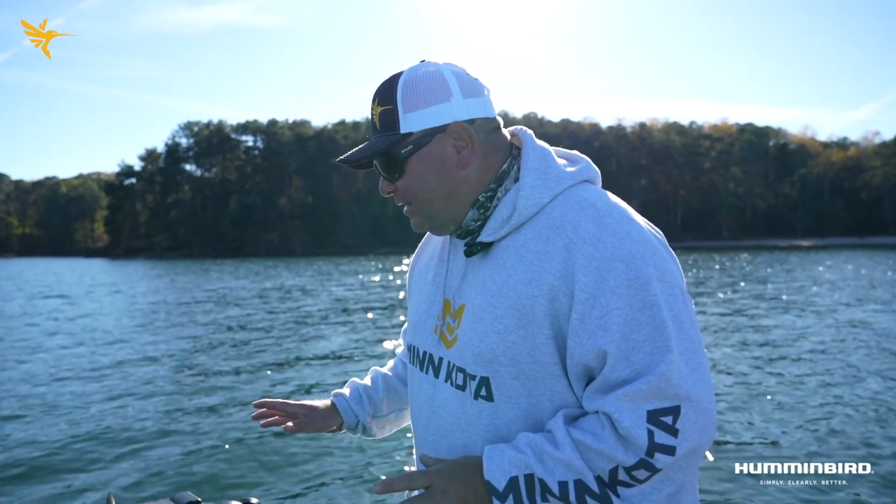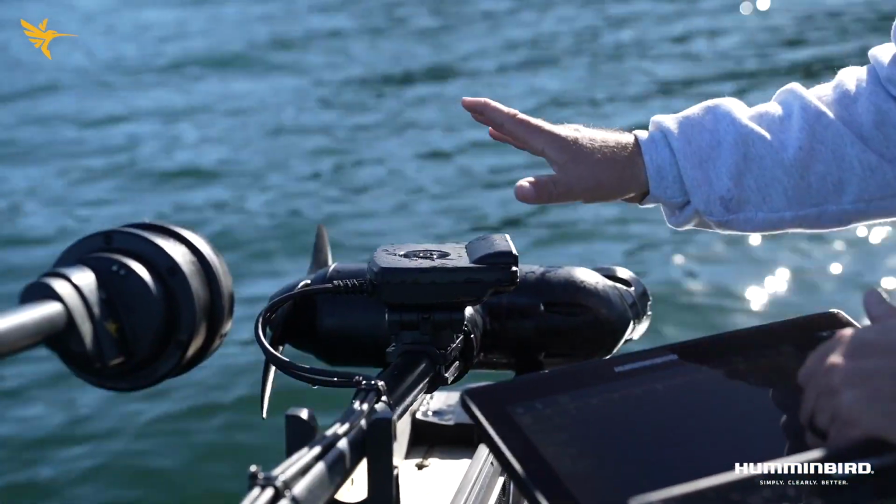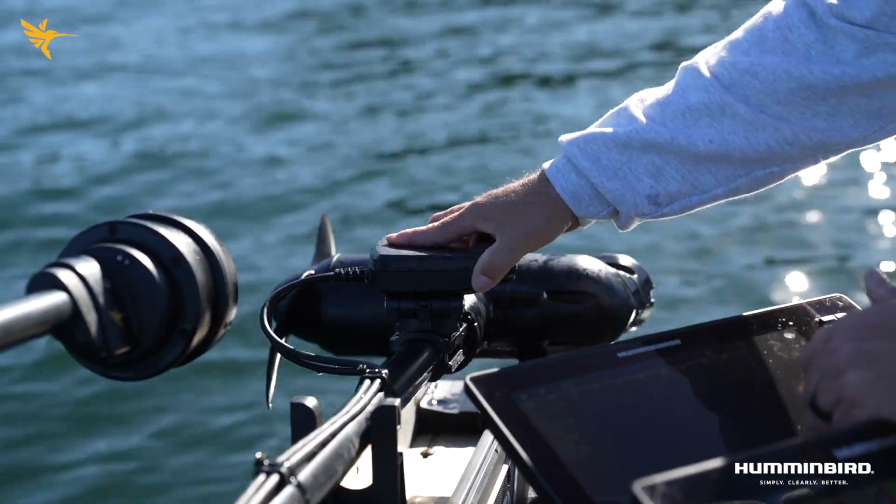I touched on a little bit before how I'm predominantly a shallow water angler and how I'm going to make this Mega Live 2 work into my game plan. And what I really like about the upgrades that we've made here is the bracket. We've beefed this bracket up, made a lot of little adjustments on it, so you can make little adjustments to your angle that you'd want.